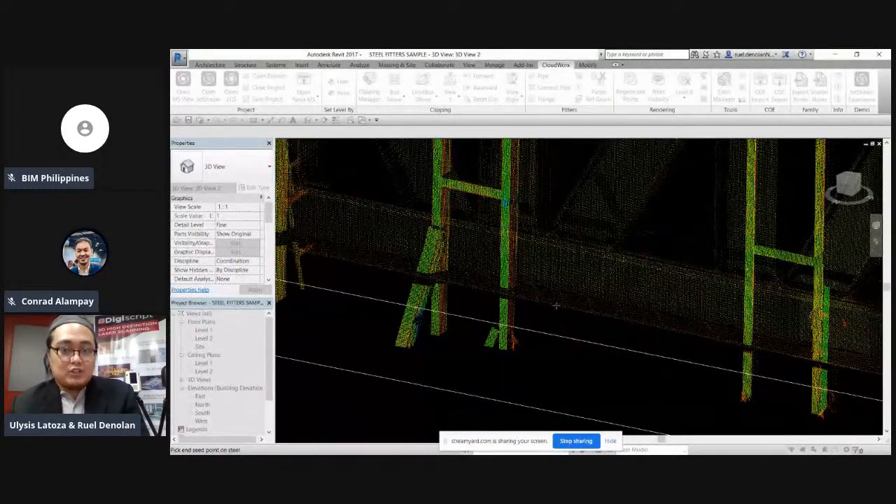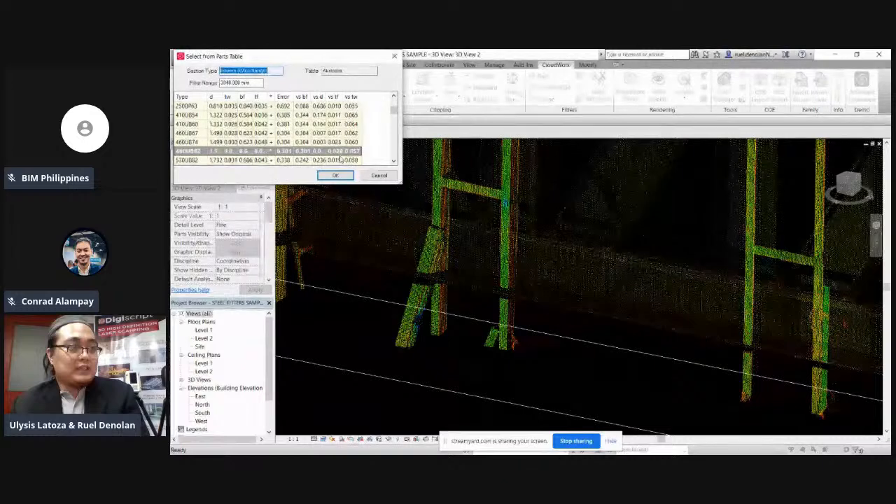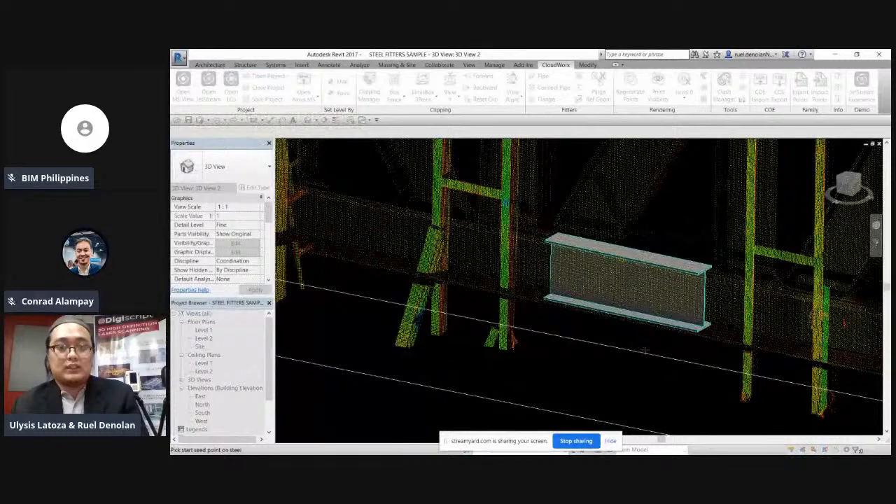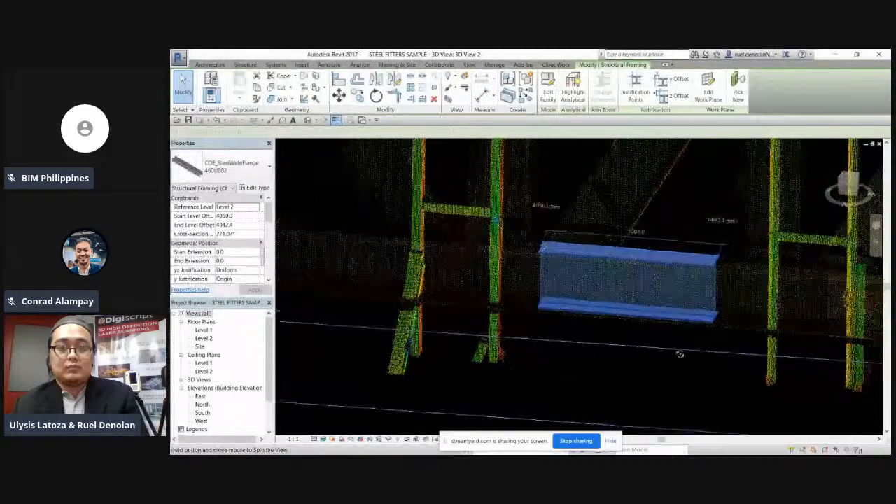So kung mapapansin nyo, nag-pick ako isang beses sa edge ng point cloud natin. Then, pangalawang pick ulit. Tapos, may lalabas na ganito. So dito pa lang, pinapakita niya kung ano yung fit na bakal na pwede niyang ilagay dun sa point cloud. I-okay lang natin. Then ngayon, ito na yung fill na makikita natin.